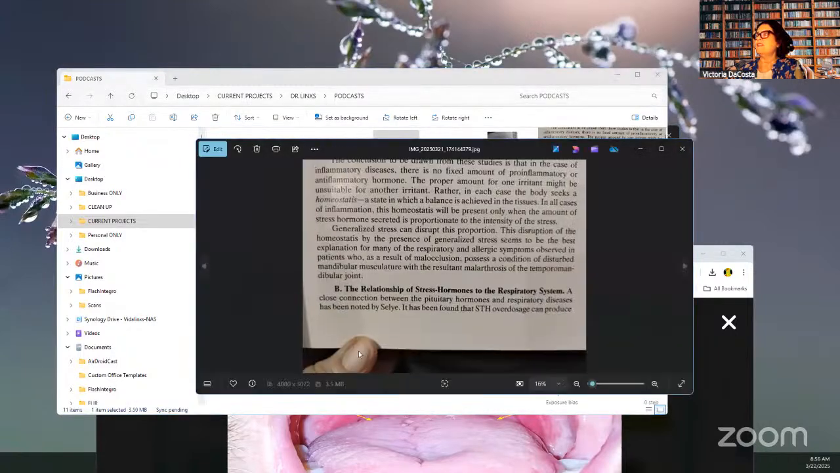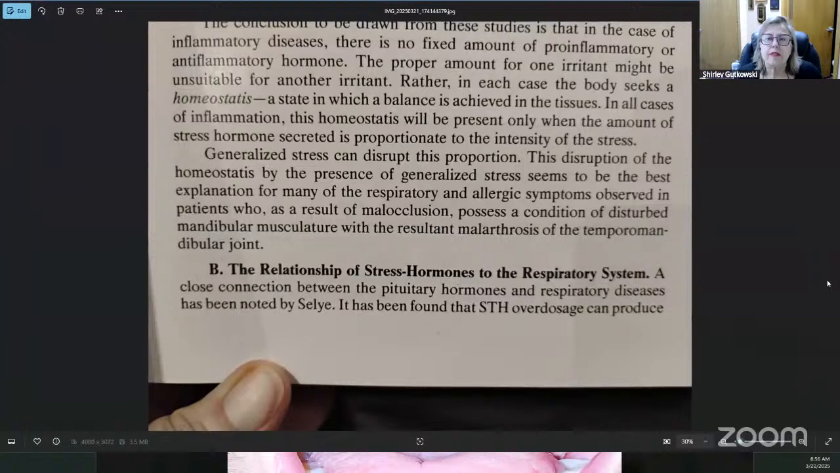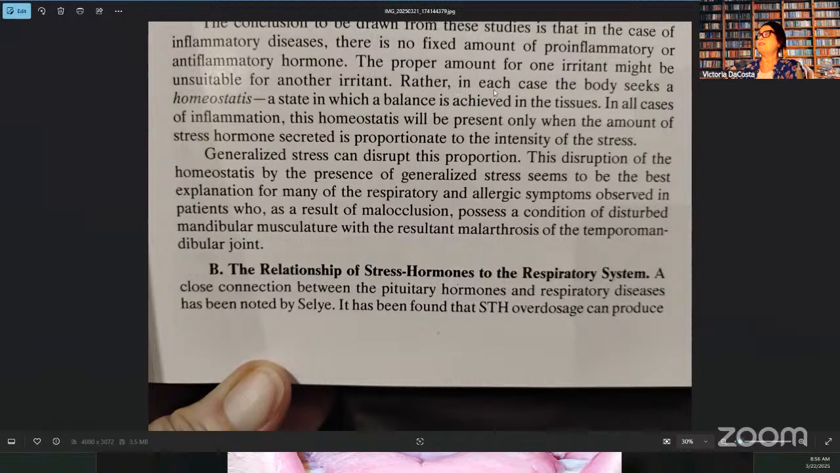You can see my thumb here. He says generalized stress can disrupt this proportion. He's talking about the homeostasis in the body, even systemic stress. Generalized stress seems to be the best explanation of the respiratory, and this was about airway and allergies in the lungs, allergic symptoms observed in patients who, as a result of malocclusion, possess a condition of disturbed mandibular musculature with the resultant malarthrosis of the temporomandibular joint.